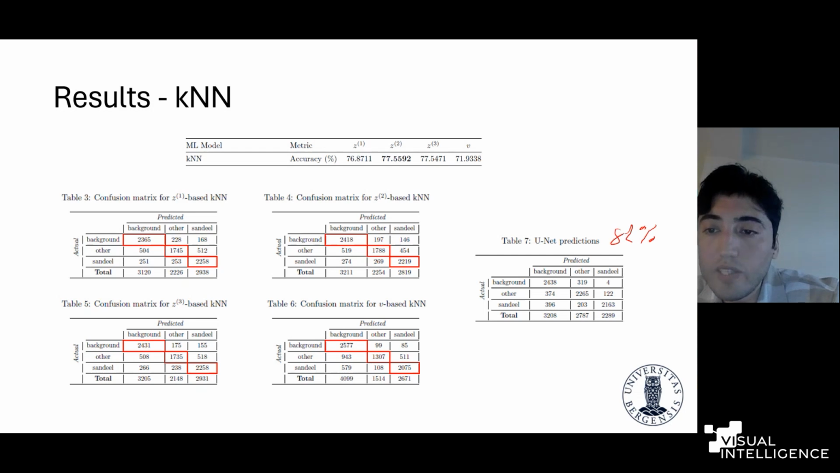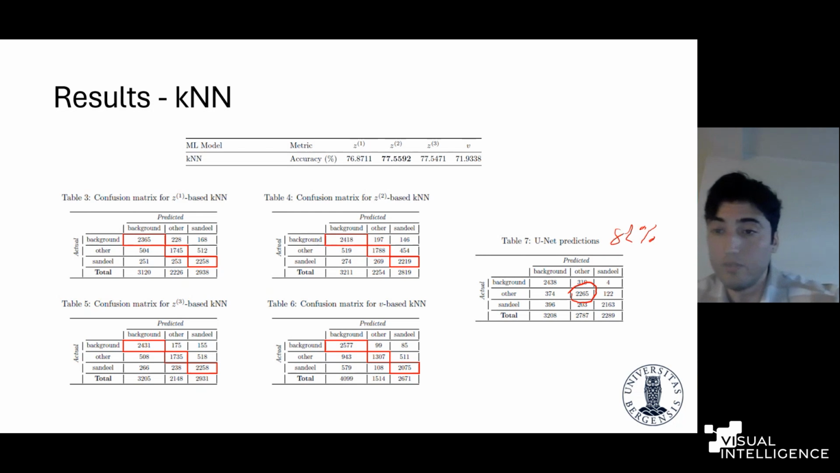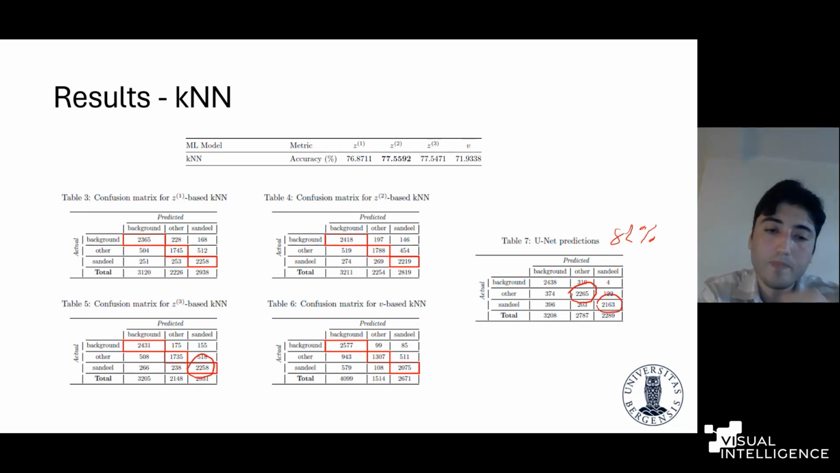But we realized that the main power of the UNet model is coming from the correctly classified other classes. Here, as you can see, it's 2,200, while it is just 1,700 for the Z-generated features. And we thought that, okay, there is something to improve for the self-supervised generated features, that we should feed more data to capture the variation with the other class. But one thing interesting here is that the Z-based KNN is performing better for correctly classifying sandeel class. This also shows another promising potential for the self-supervised learning generated features here.